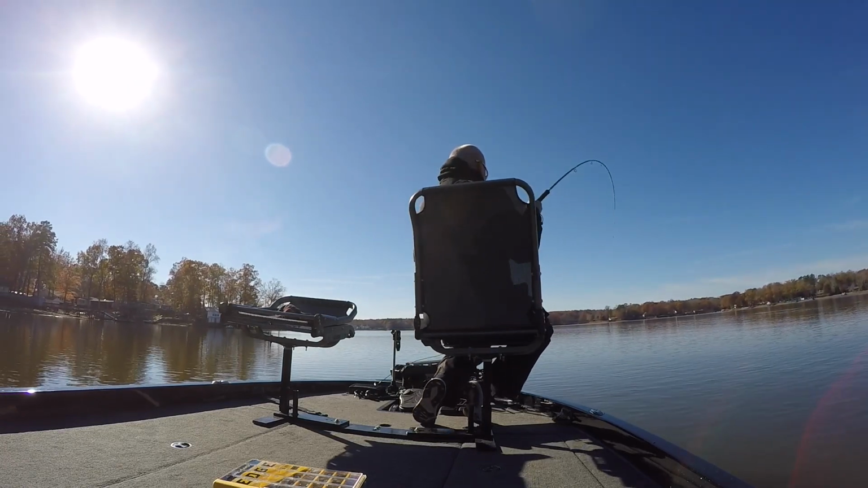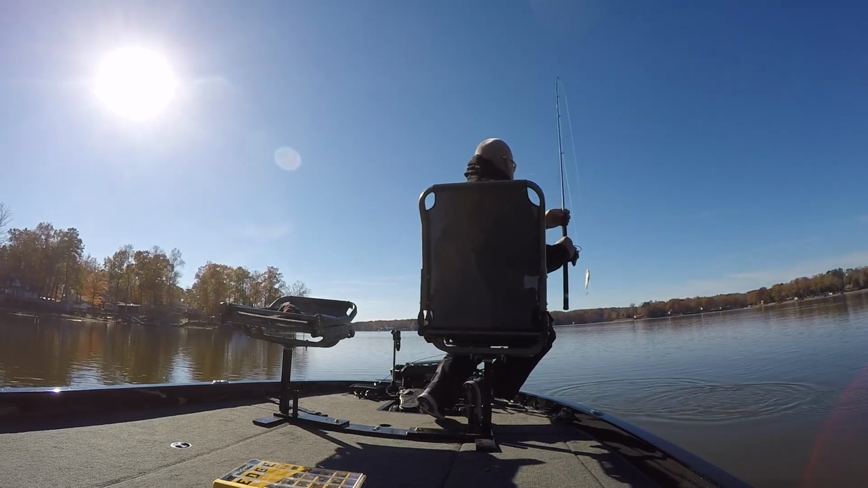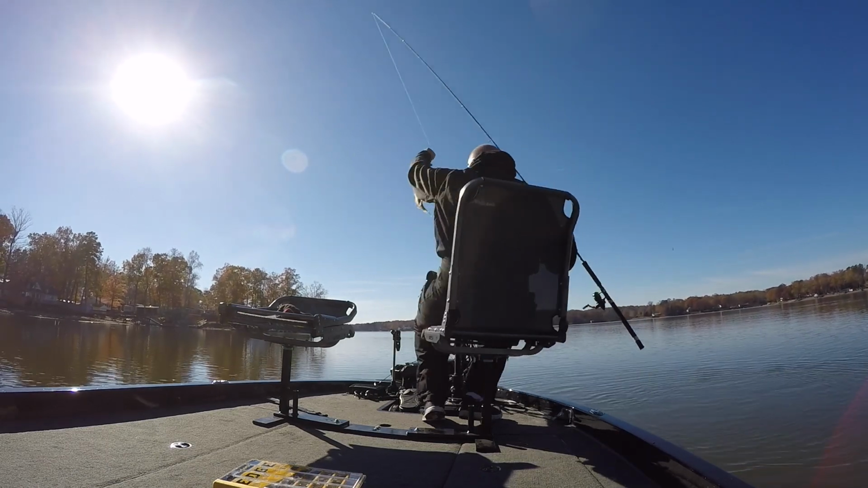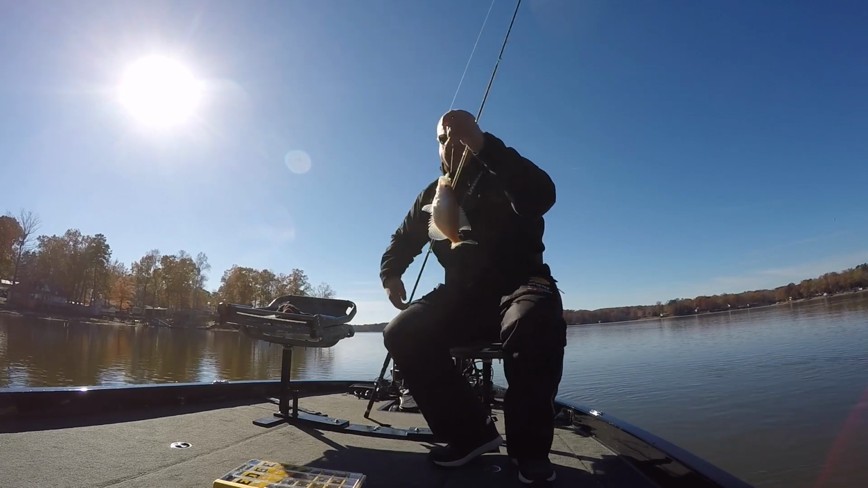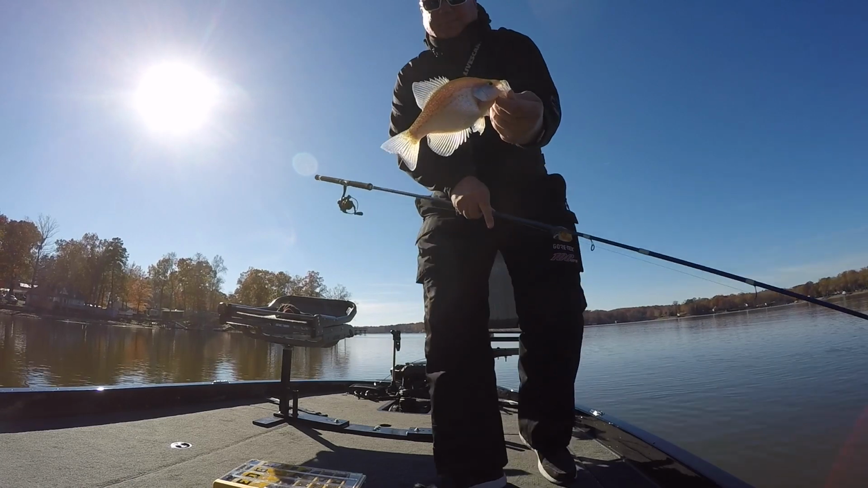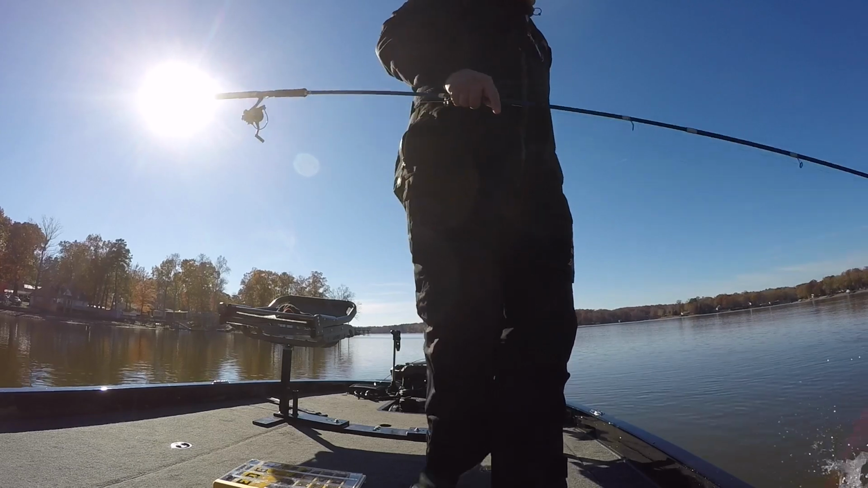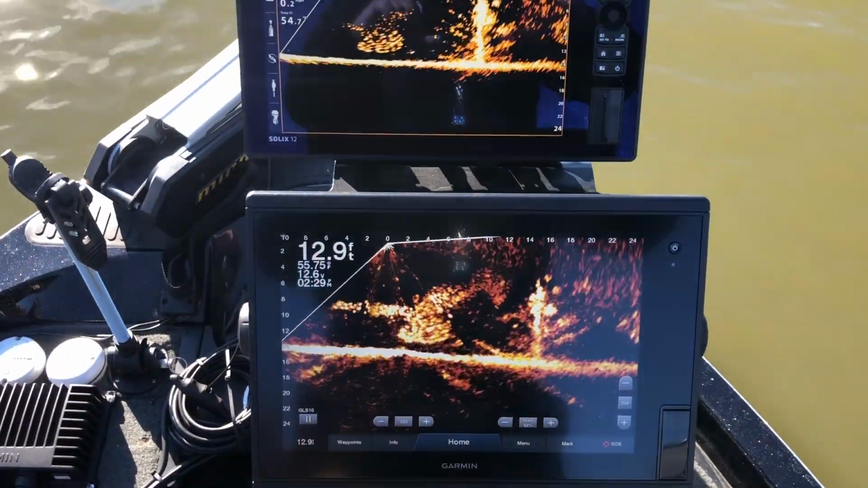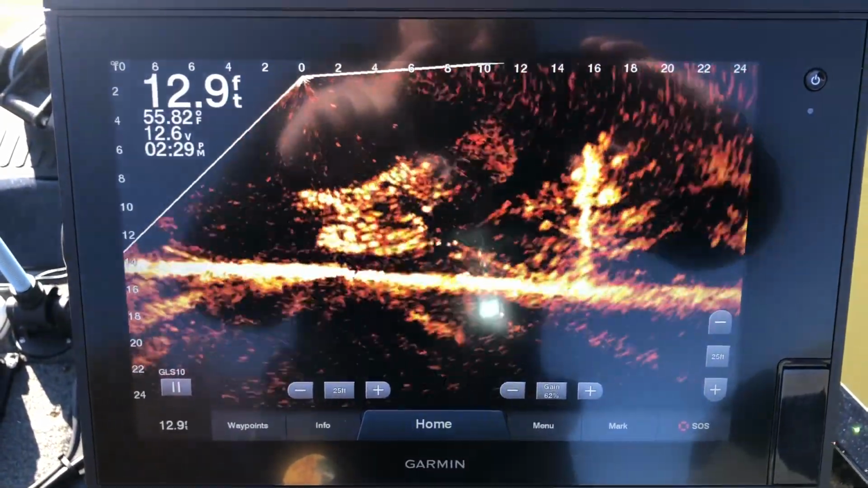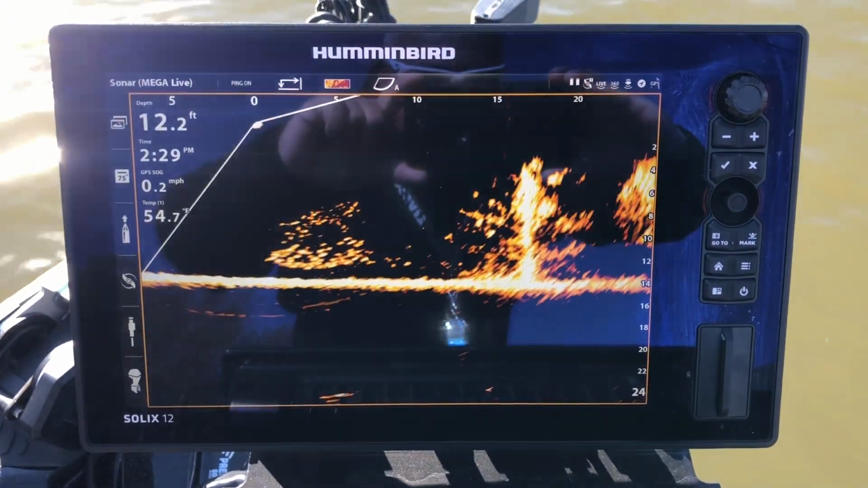All right, hopefully that's a bigger one. Yeah, it is. Saw it come up and get it. Saw it both on the Mega Live and the Live Scope at the same time. All those bait fish around that brush pile with crappie mixed in with them. Just having a hard time catching them.